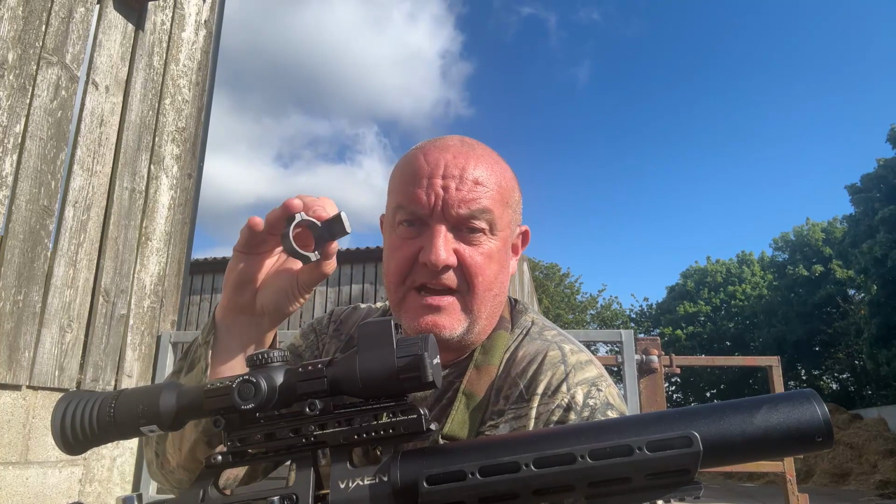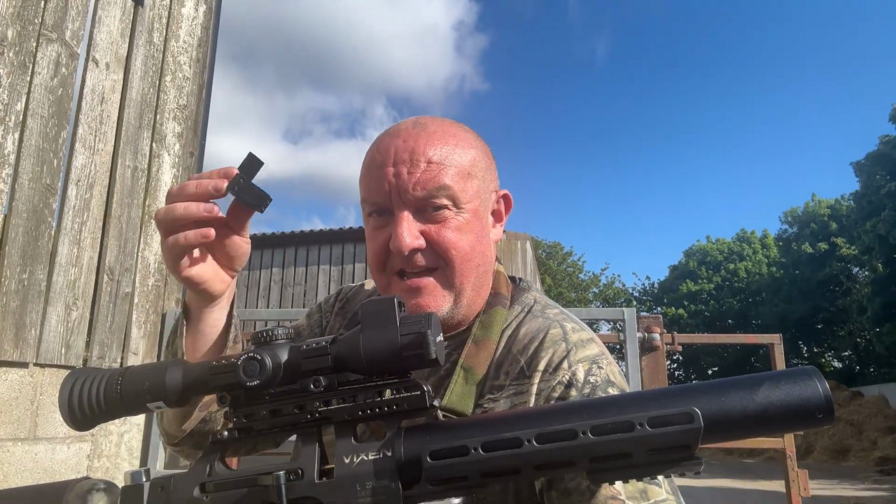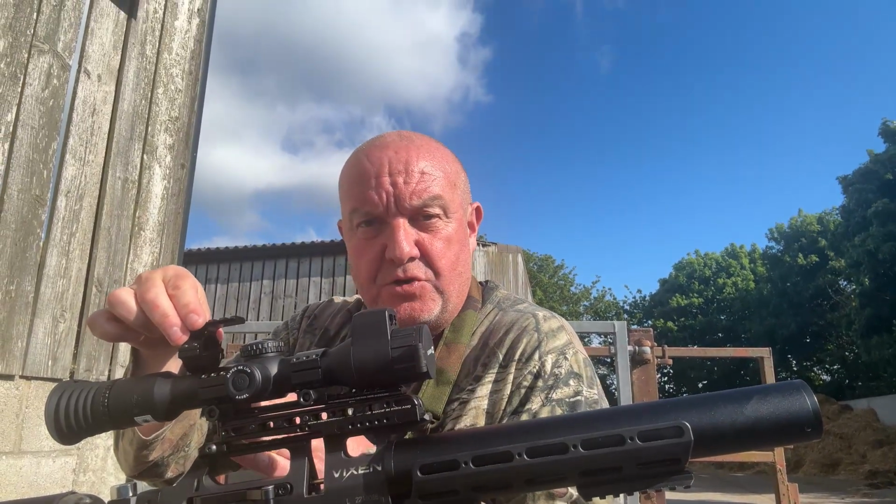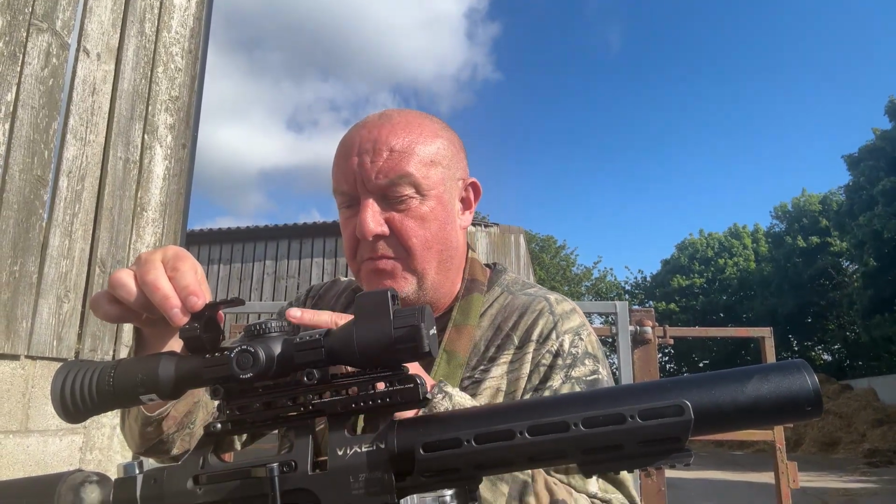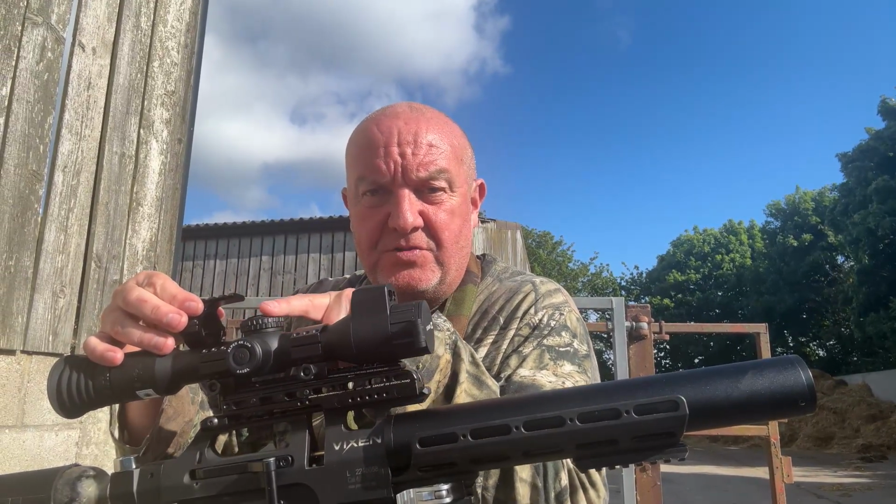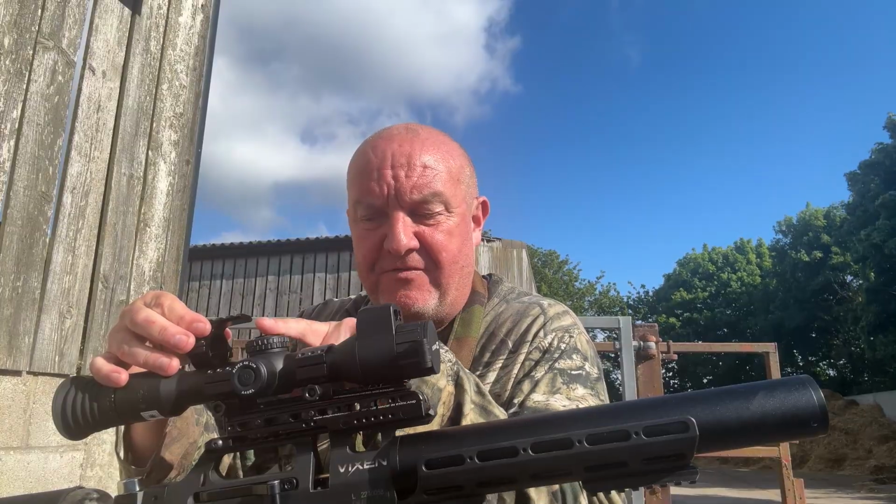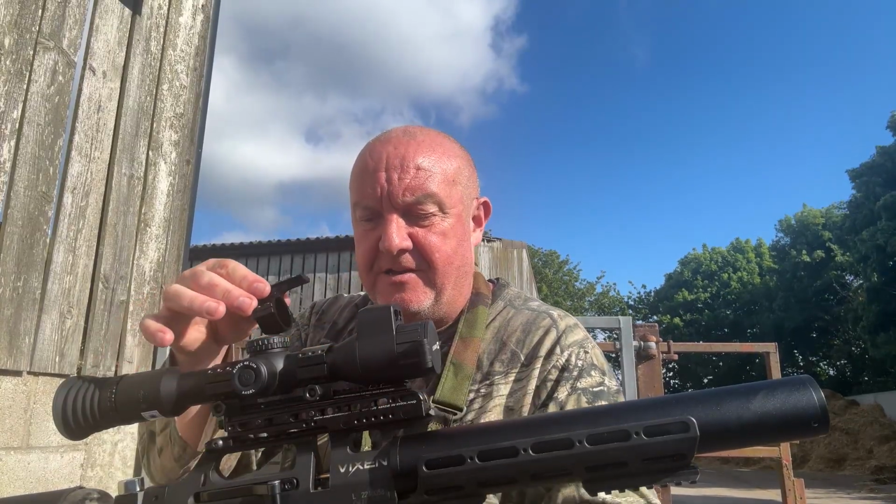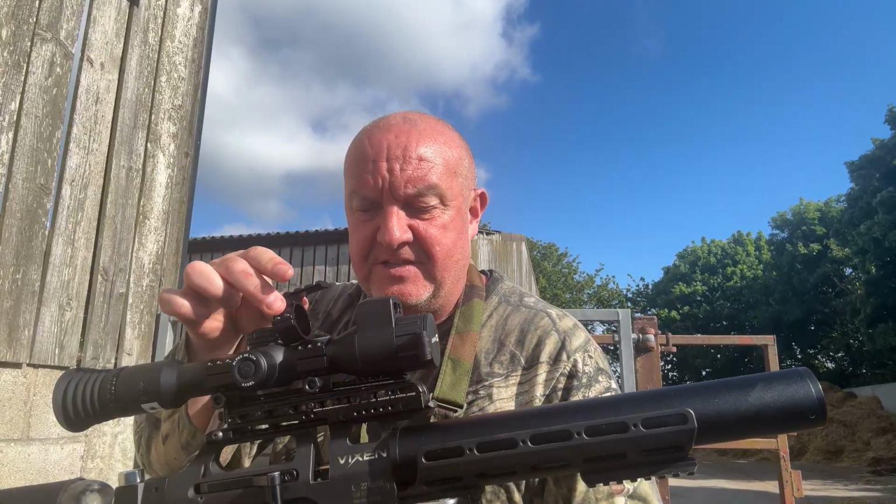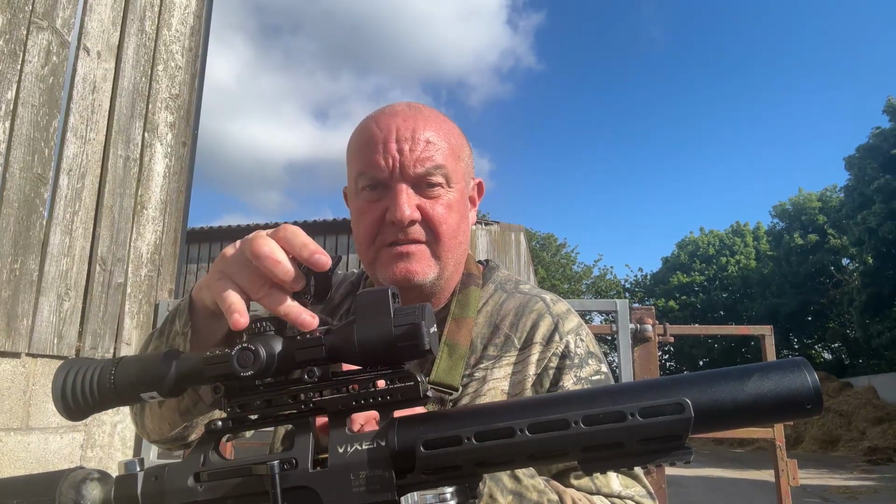I use something like that on these types of scopes. At a squeeze, I could fit it there because I've mounted the scope so far back. But the problem I've got then is with the IR torch on, I can't use the buttons at the front. I'll not get my finger in. And at the front here, there's not enough real estate to fit it because of the scope rings.